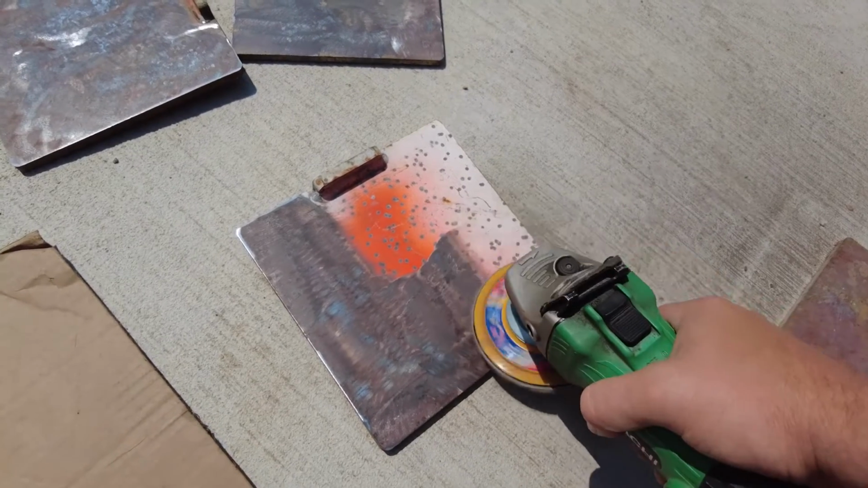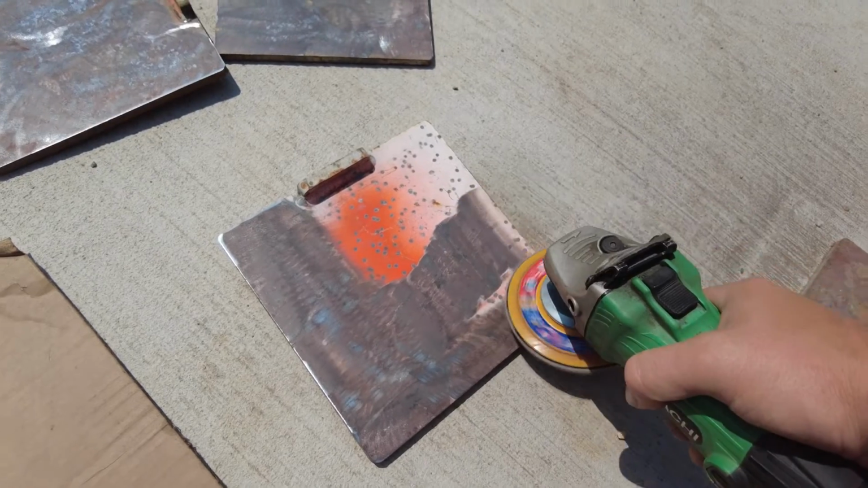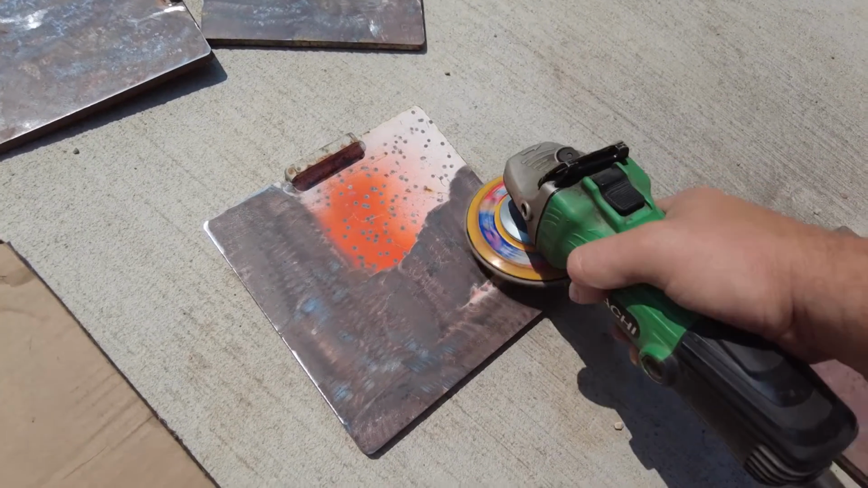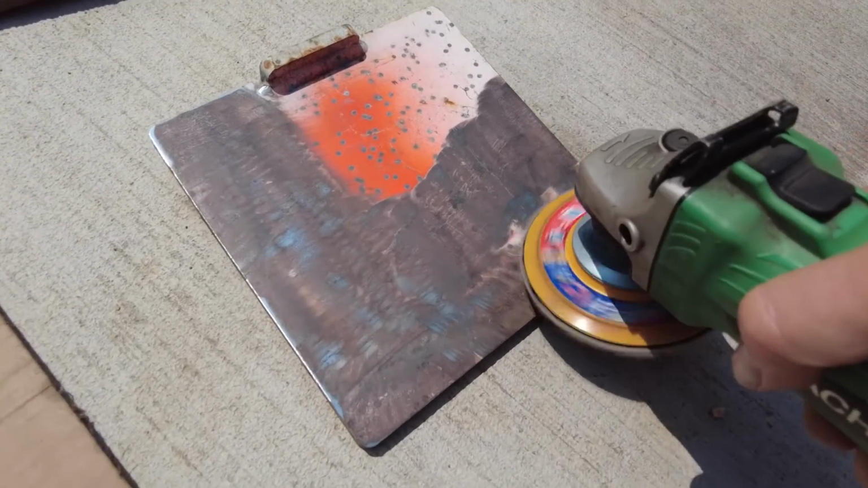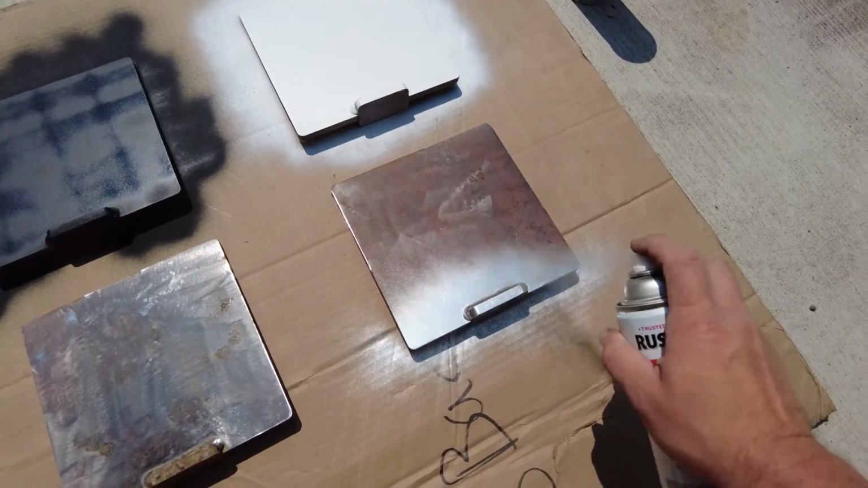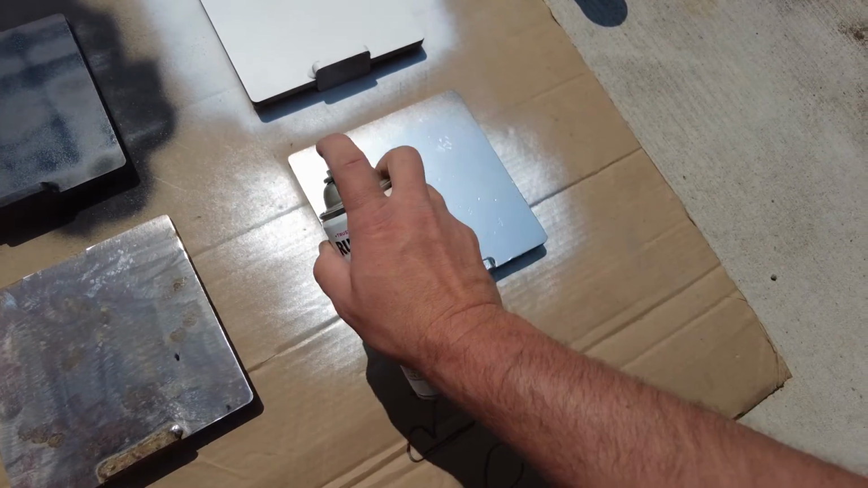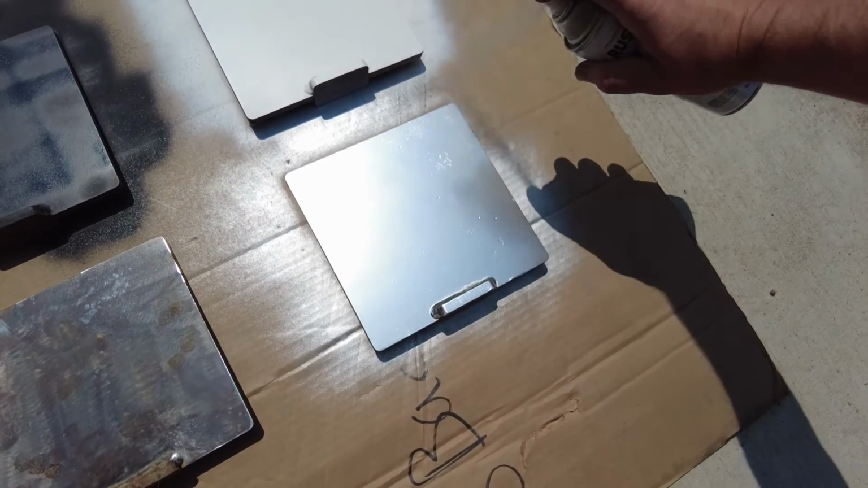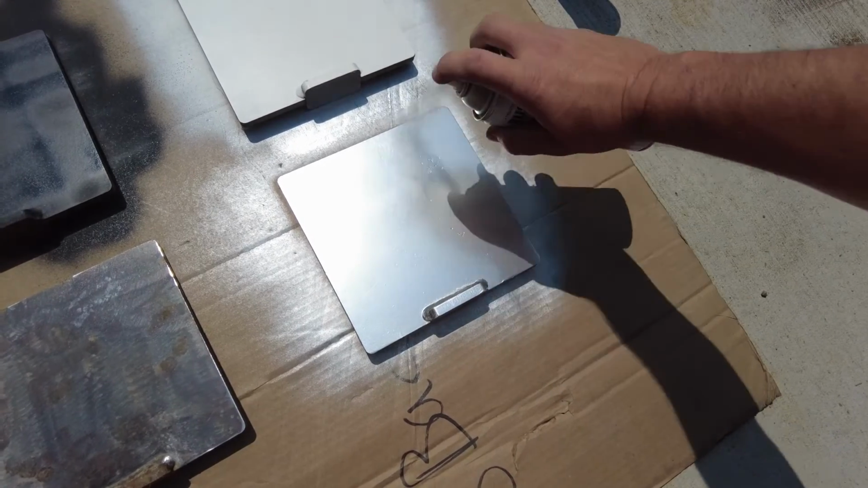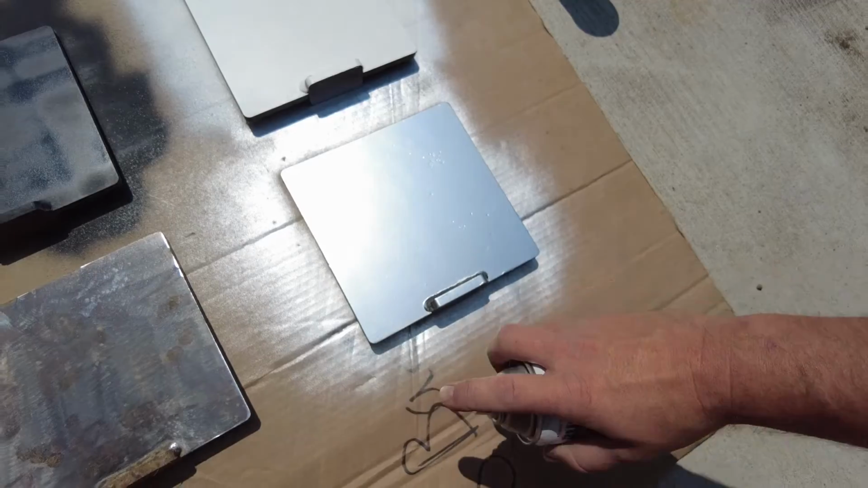Hey guys, if you'd like to know how to paint your steel targets to best effect for your thermal scopes, check out this video. So this experiment that I did, I've got these small 6-inch targets, or maybe they're 8-inch, whatever. I took them down to bare metal with the flap wheel, and then I painted them some different colors. So we've got black, we've got white, and in this video I'm painting this one metallic, just testing the different reflectivity or absorption of the paint.